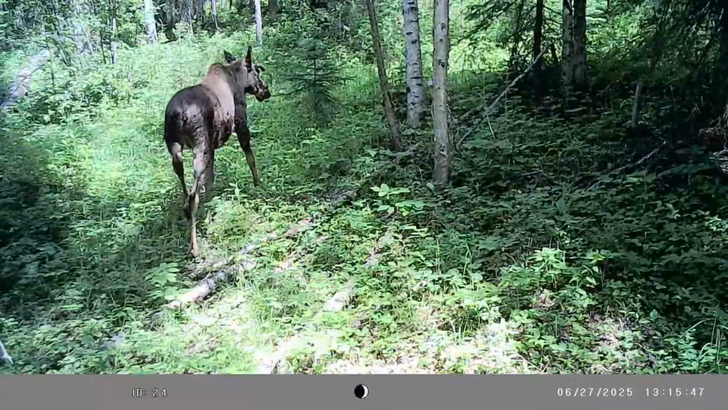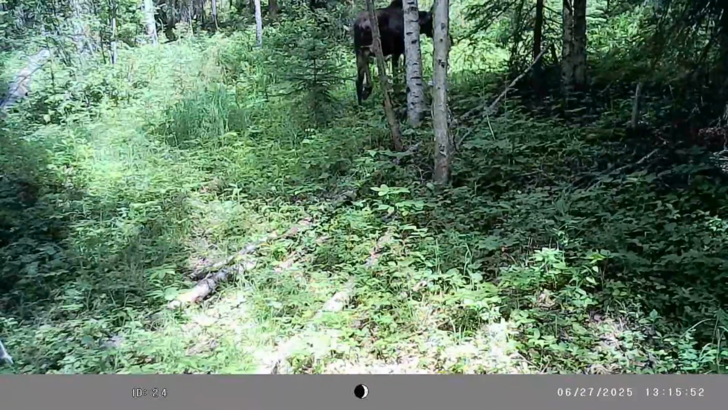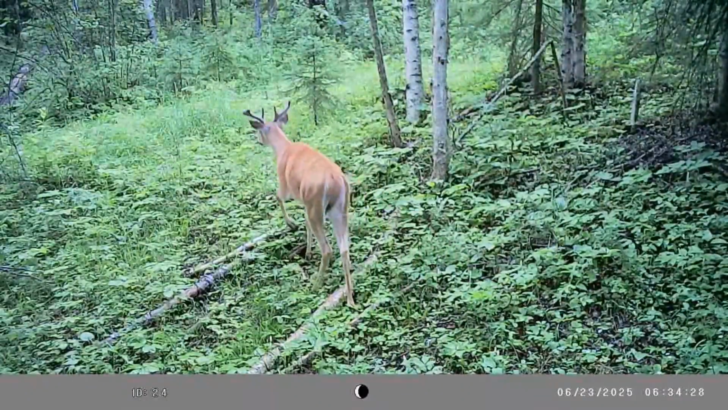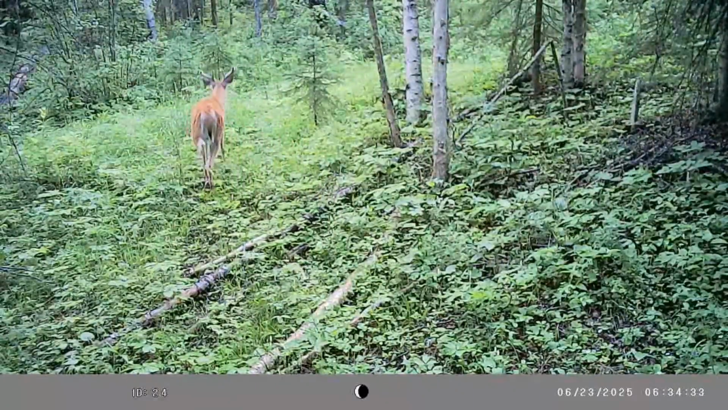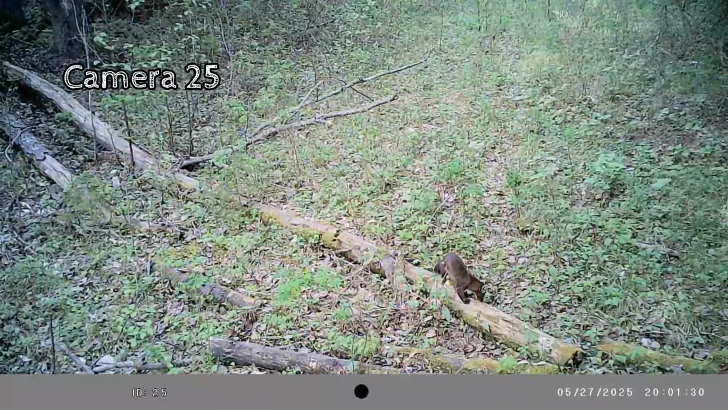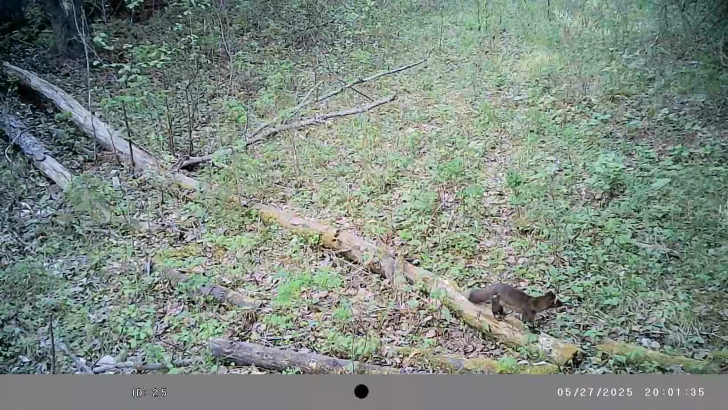Now here's another bull, a lop-eared, lop-horned. That right antler really tips down there. Neat looking moose. Here's a nice wide whitetail. June 23. Pine marten. Mooching along on this log here. Neat looking little animal.